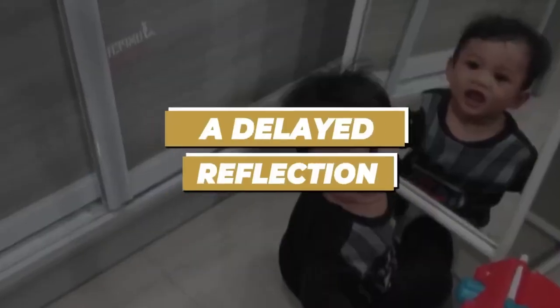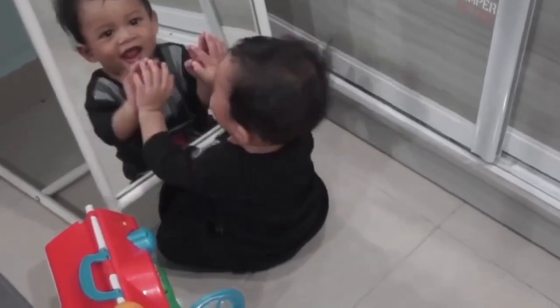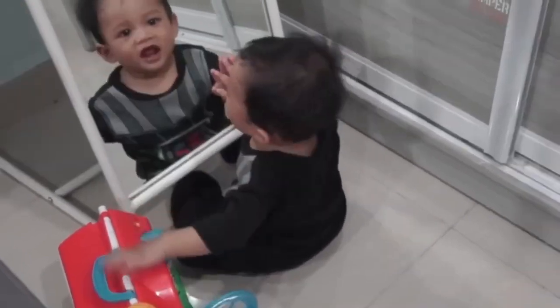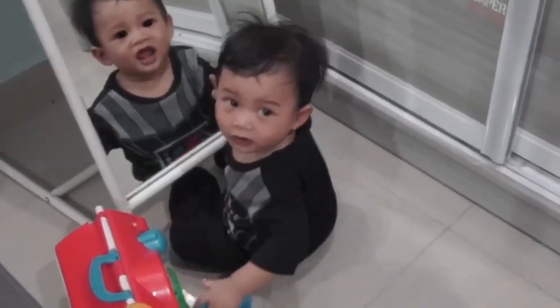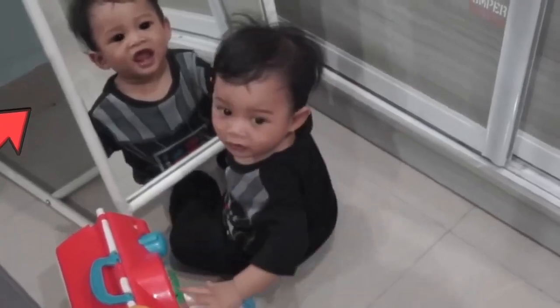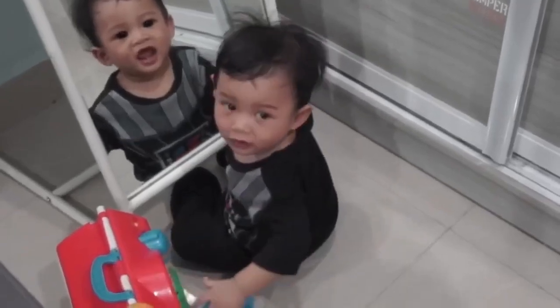A delayed reflection. A father was filming his cute son being his cute self. It all seems normal. The baby sitting looking in the mirror, the father calling his son. Then the baby decides to look towards his father instead of the mirror. And this is when this happens. And as you saw, the reflection of the baby got delayed. Now, we don't know if it was a glitch in the Matrix or it was edited. Still, this is very spooky. It looked like a demon, or maybe it was a parallel world or something. Do let us know what you guys think about this one.